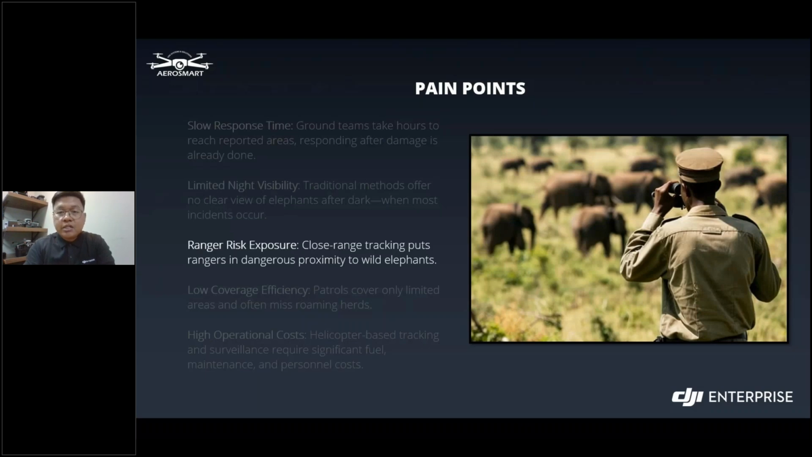Next is ranger risk exposure. Of course, safety is the number one thing here. Close range tracking puts rangers in dangerous proximity to elephants and other wild animals.